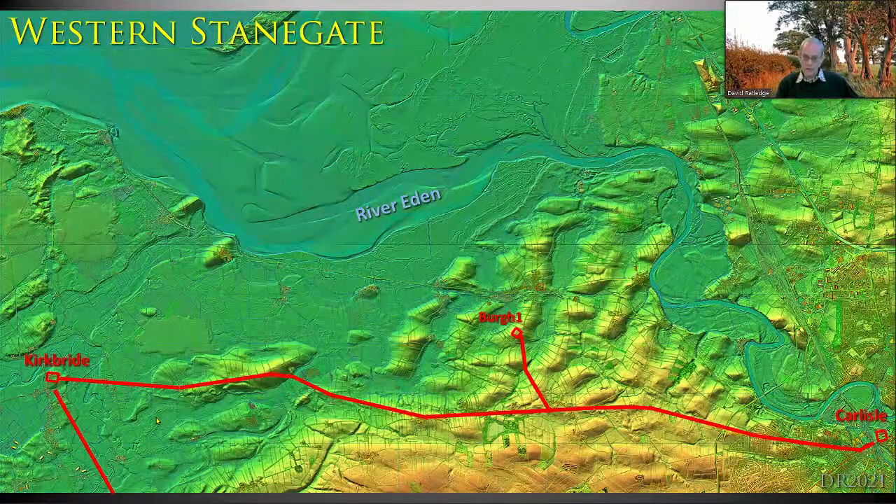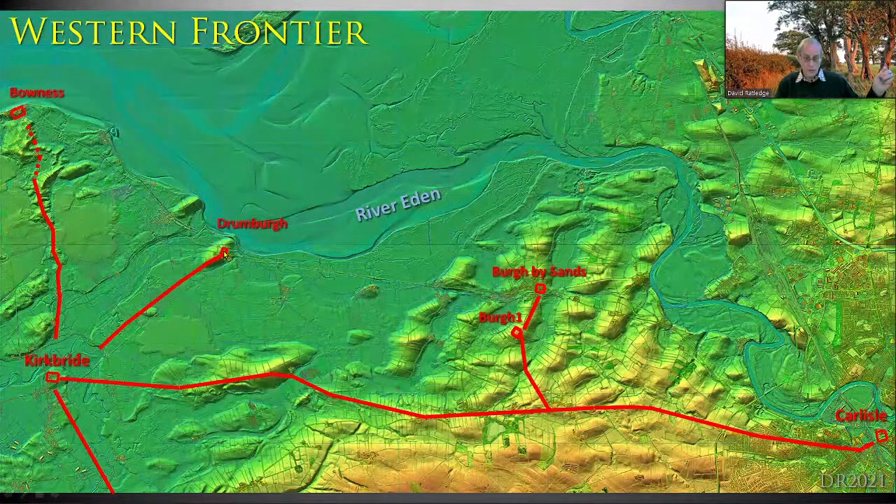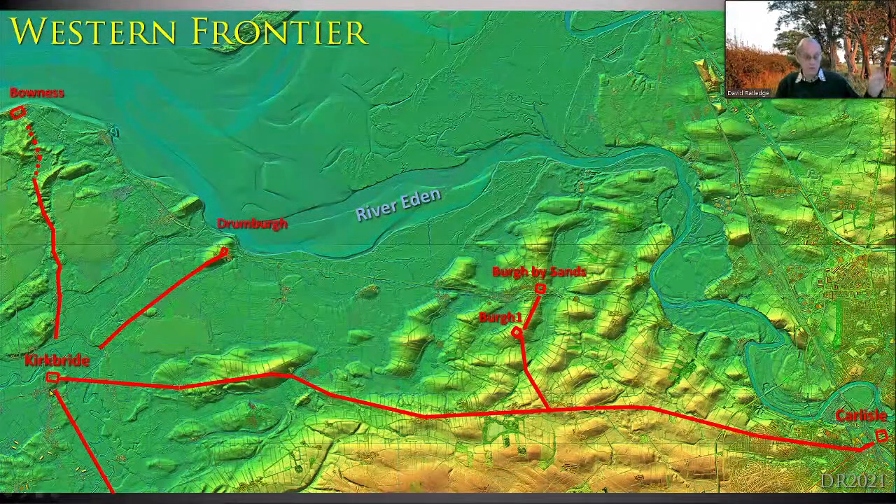What happened when Hadrian's Wall arrived? Well, we get Burgh by Sands. That's easy to connect that fort in. Richard Bellhouse got part of that road and I was able to complete it to Drumburgh Fort and Bowness. And recently I've just been able to find pieces of this road onto Bowness. Kirkbride was no longer a fort. It became a road junction rather than the fort, decommissioned. So it was a road junction. So that appears to be how the western half of Hadrian's Wall was served.